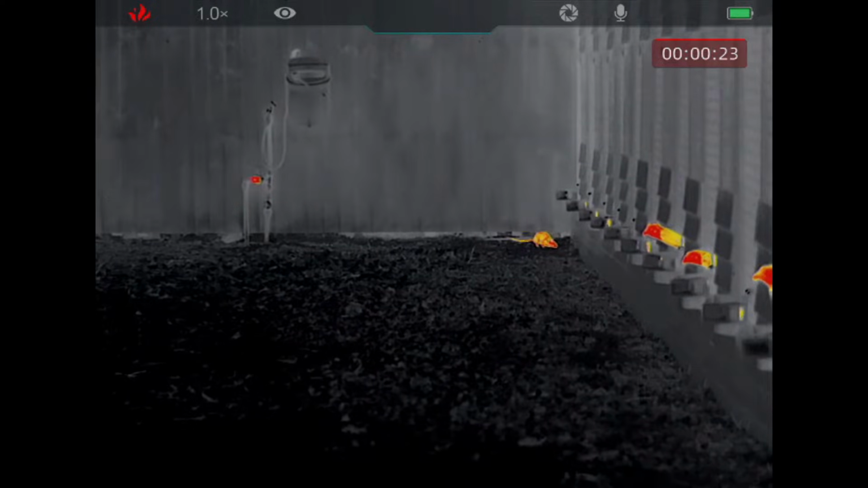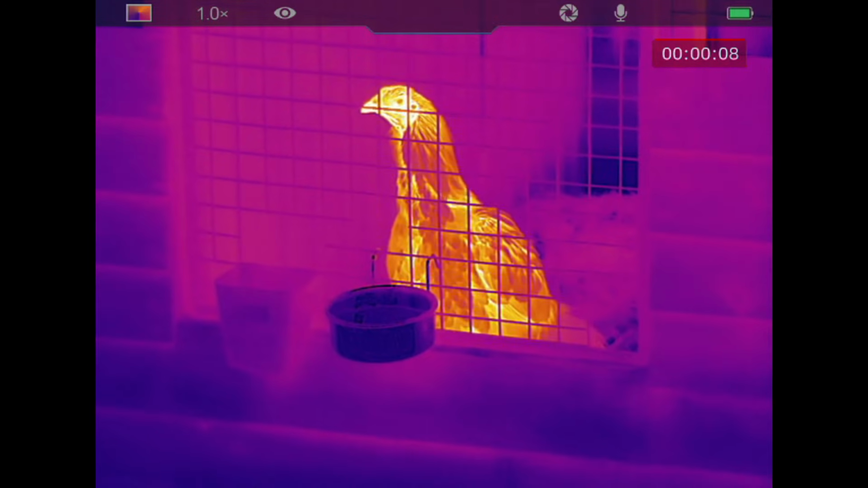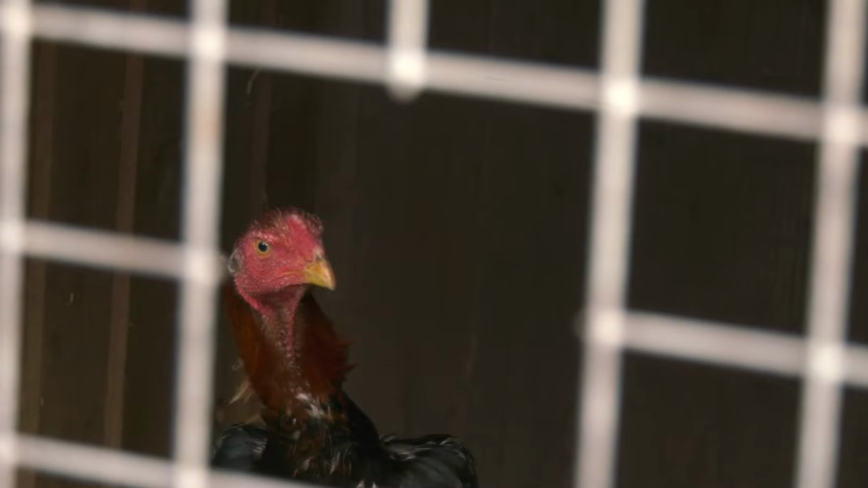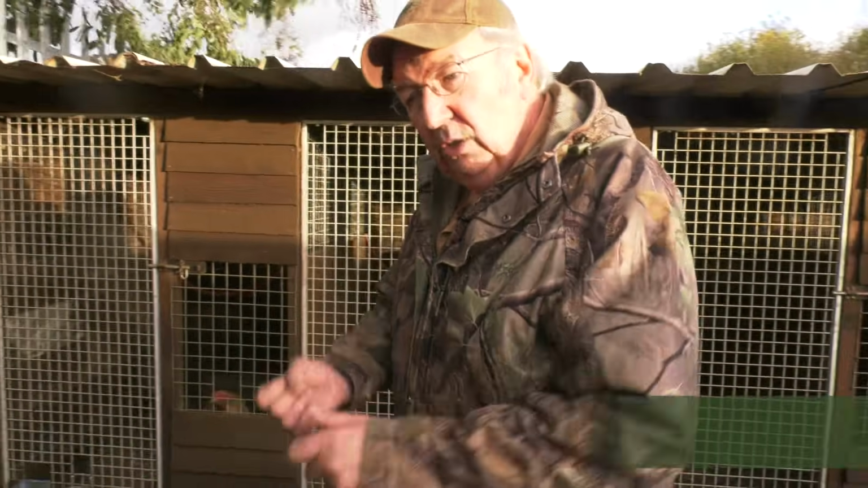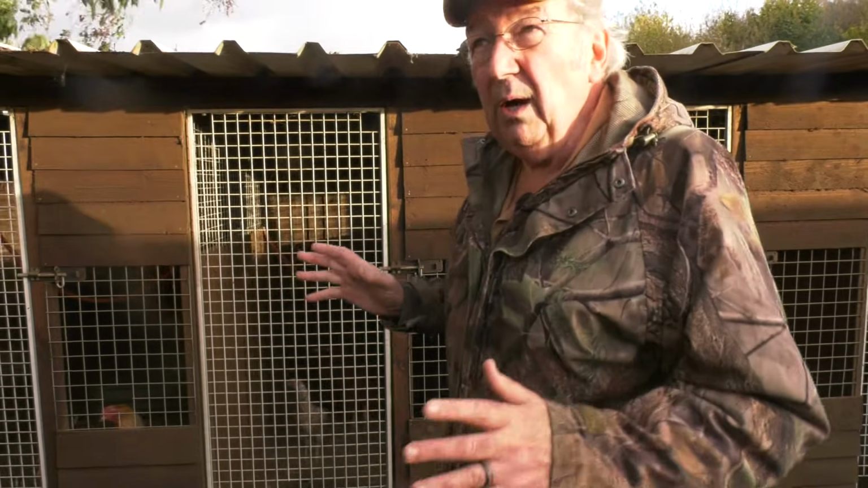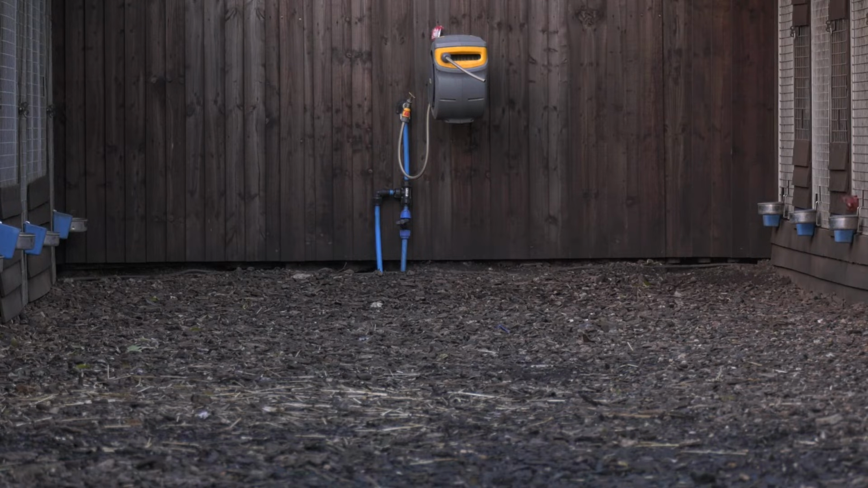Thanks to Infiray technology, we'll be able to shoot and study these wonderful little rodents at a safe distance at this fancy fowl yard. The rats here have got everything they need. They've got shelter, food and water. And hate them though I do, you have to admire them, because if they have those three things anywhere, pretty much, they'll exploit them and you'll have rats. And they've got a lot of rats here.